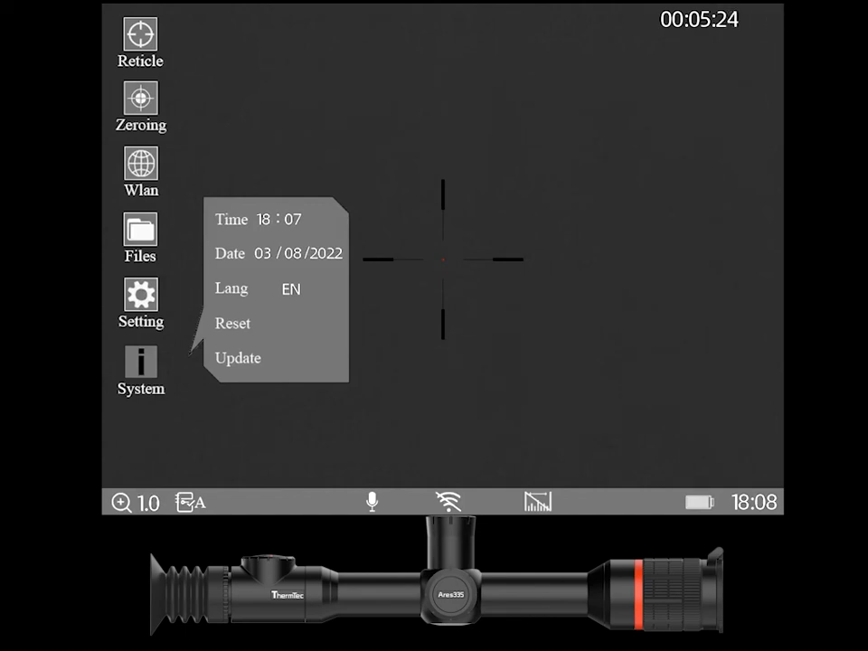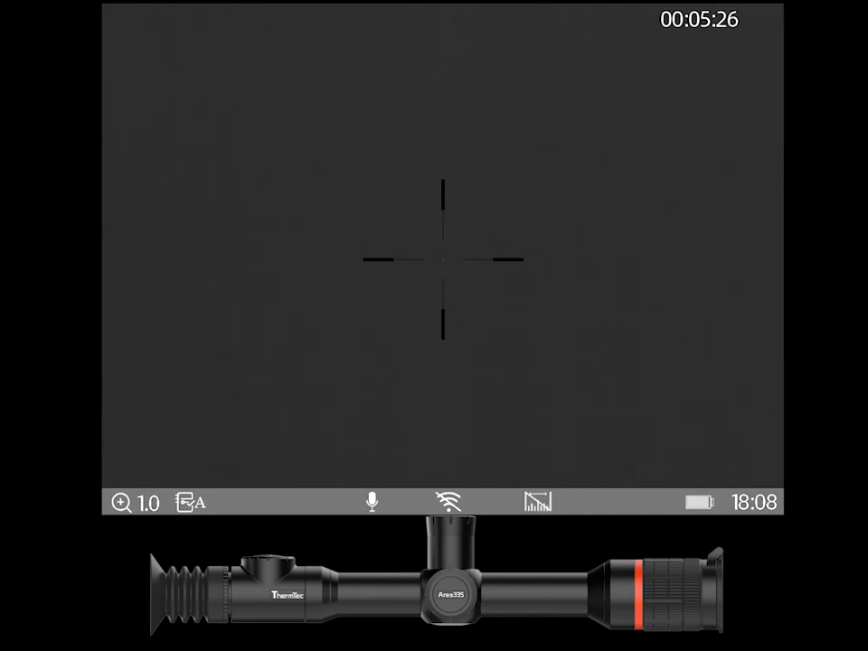And this has all been recorded on the actual device itself. So the audio you're hearing is the audio that's recorded from the unit. It is very good. Anyway guys, there it is, the Ares menu system and reticles. Have a great day.